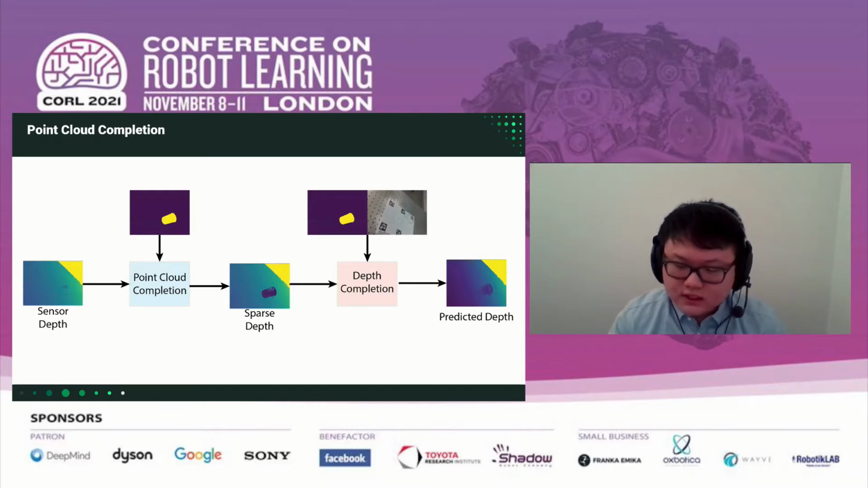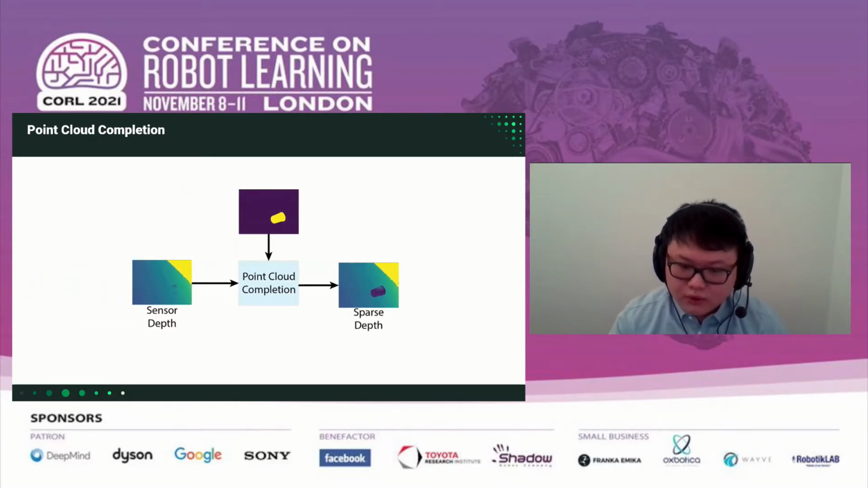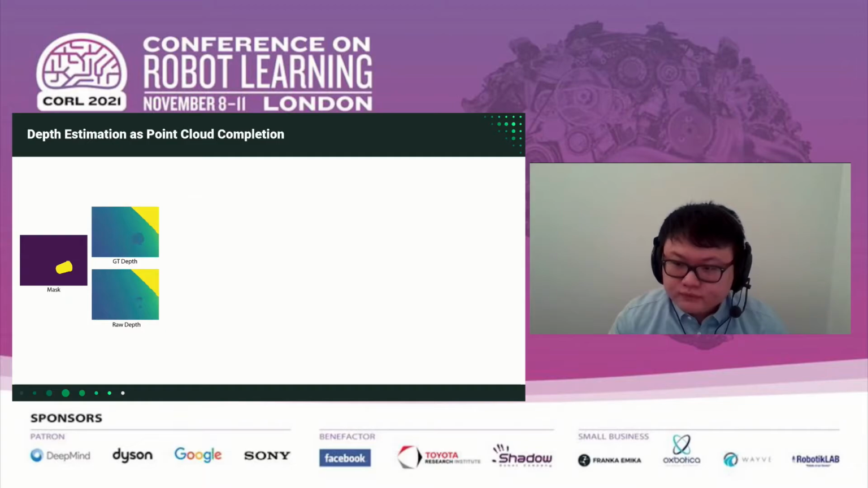With the dataset, we train our point cloud and depth completion modules separately. Let's first look at our point cloud completion network. For this part, we reframe the depth estimation problem into a point cloud completion problem.